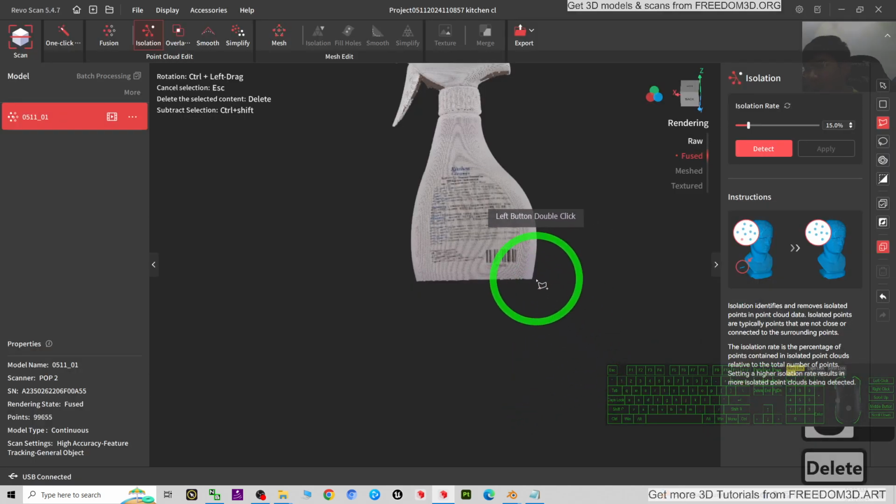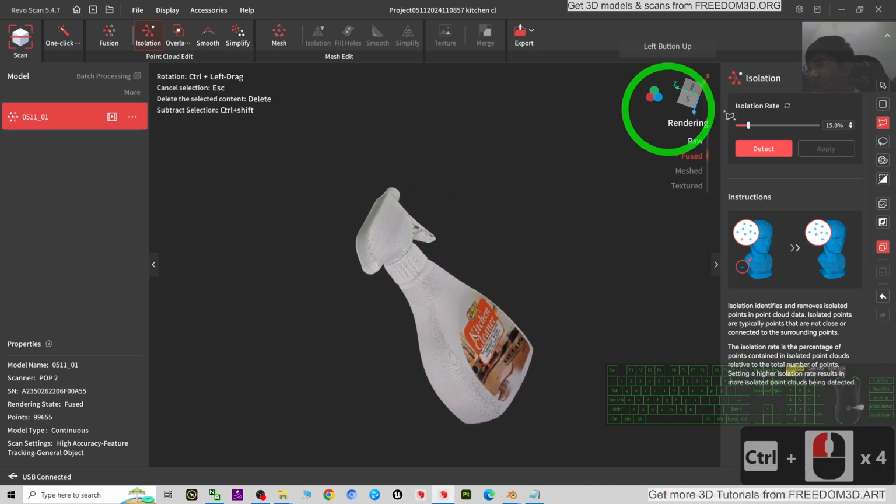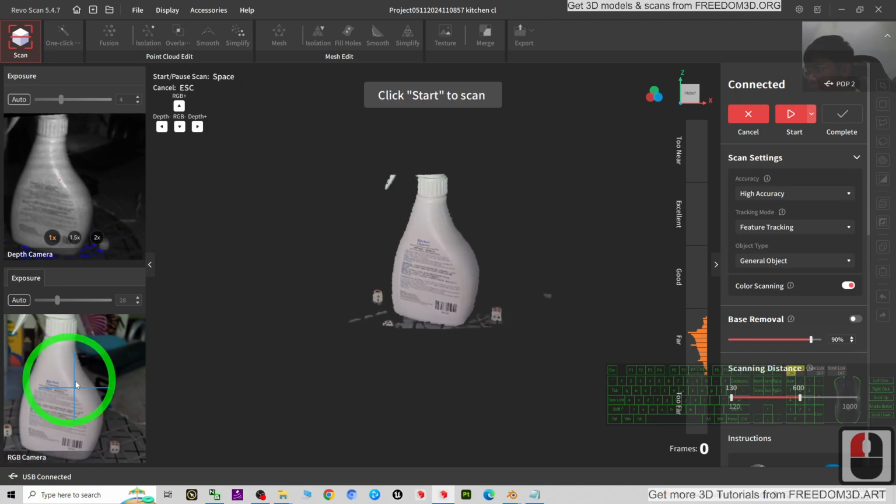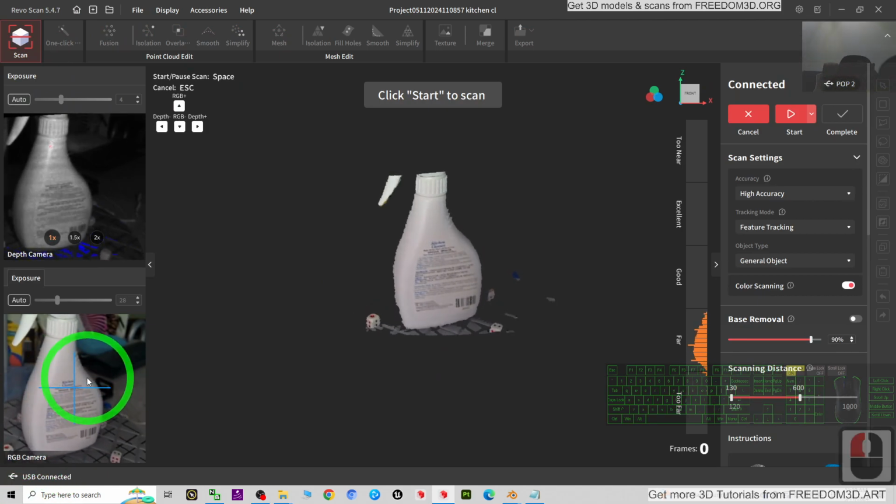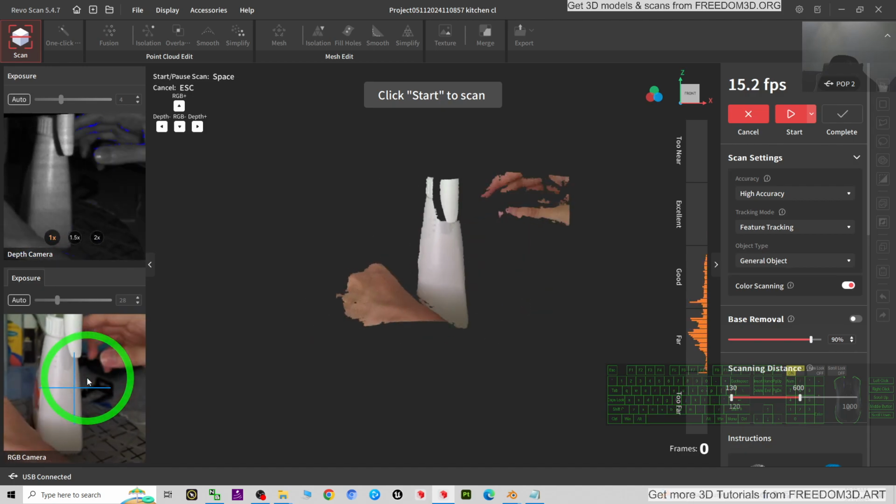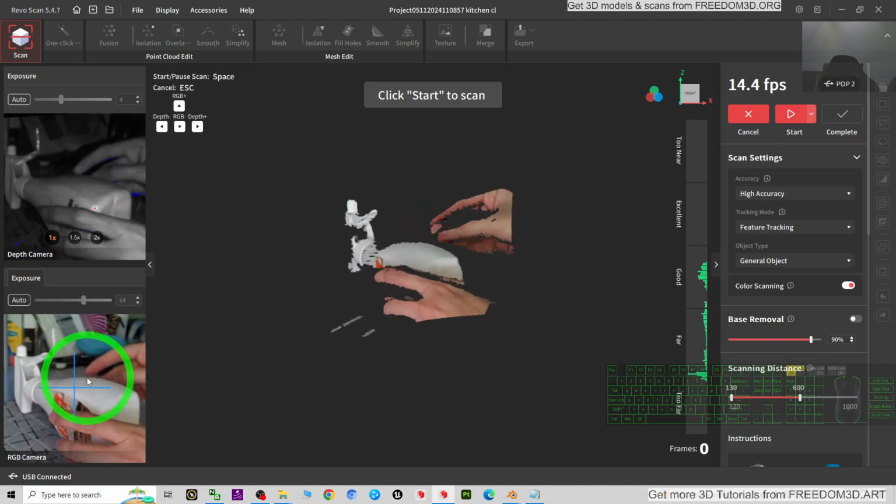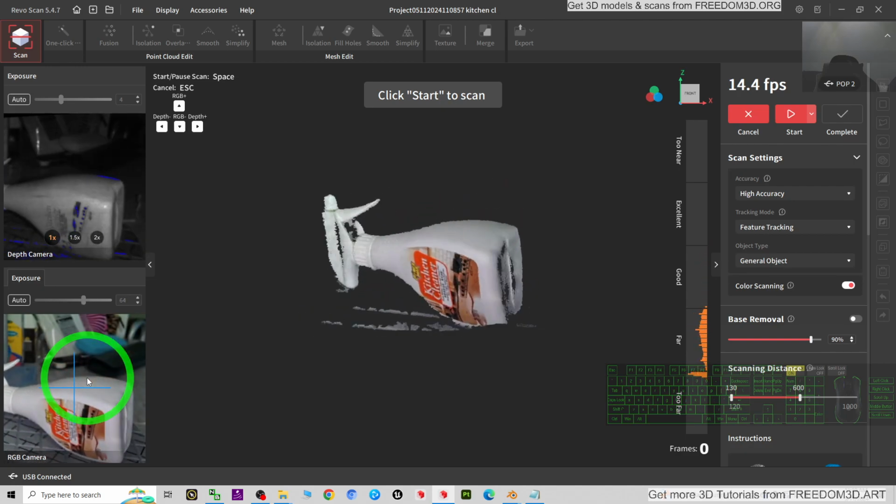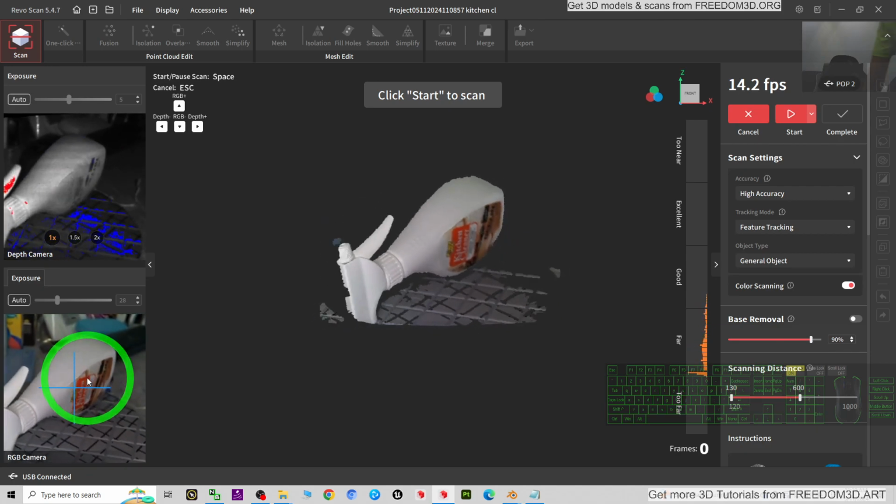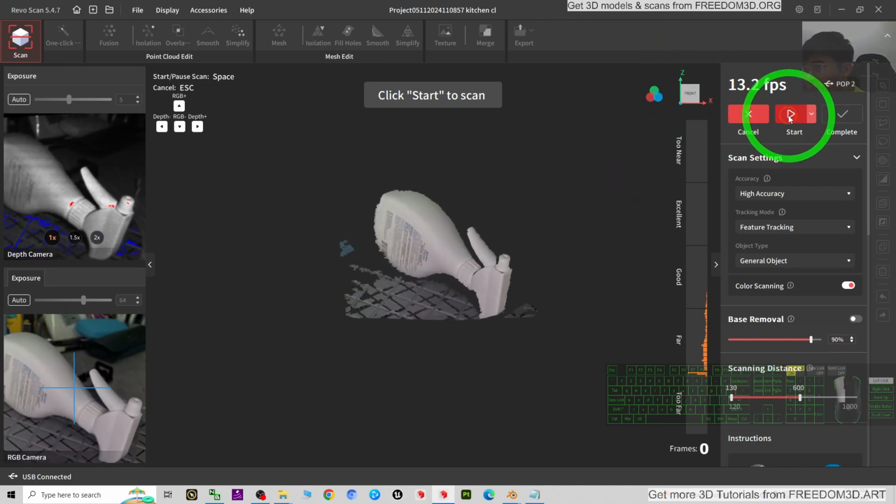And next step, I'm going to scan the bottom. To scan the bottom, I have to just click scan again. And then I'm going to switch the orientation. So now I scan in this way. Just try to start.